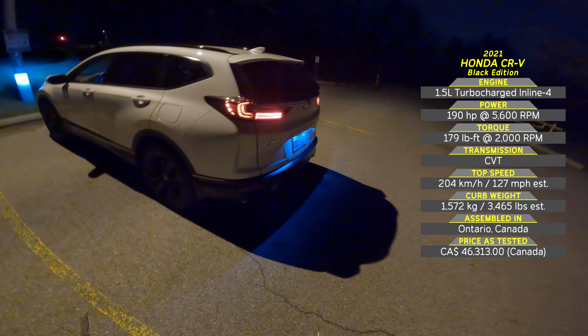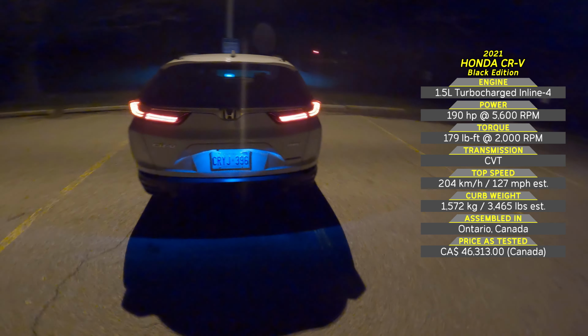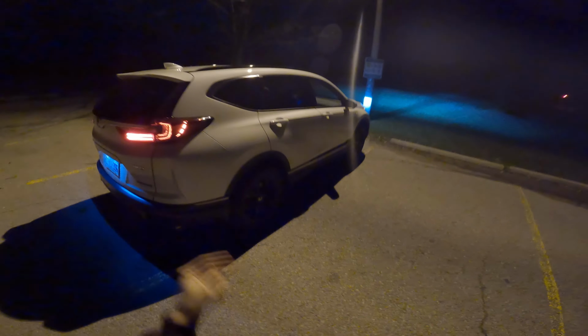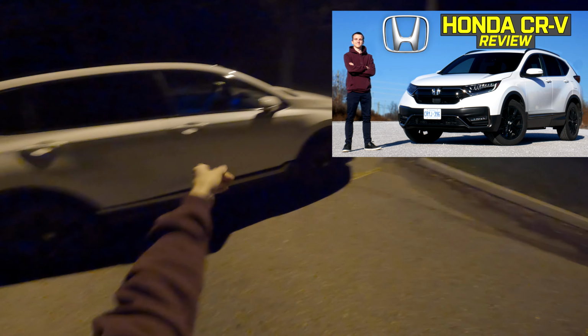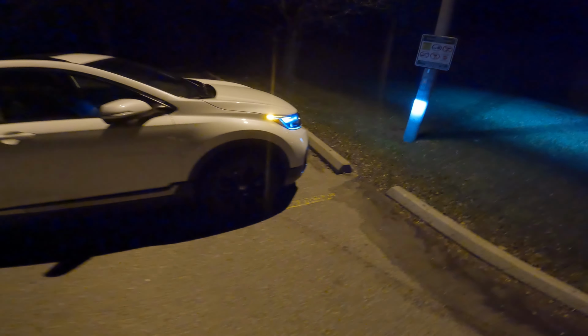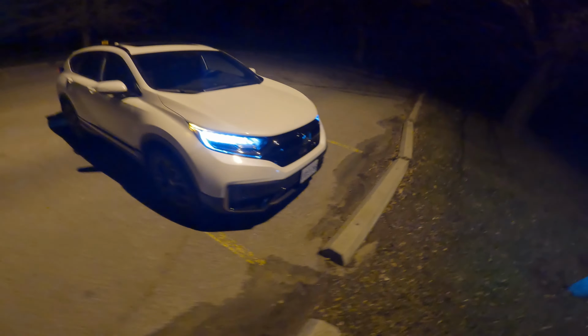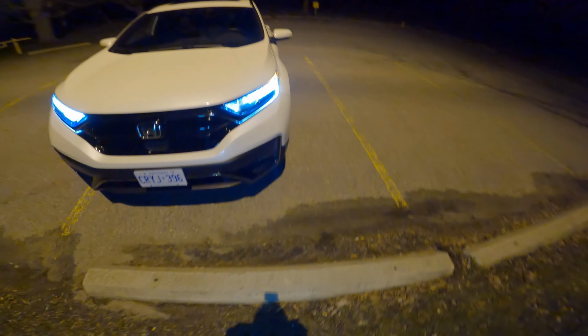While you see the stats on your right hand side, I just want to remind you, if you want to hear all my thoughts about this 2021 Honda CR-V, make sure to click in the top right hand corner for my full review, where we talk about the interior, the exterior, how it drives, and we'll sum it all up in the final thoughts. Because in these POV test drives, pardon me, I don't want to talk too much. I want to give you the chance to hear and see how it is to drive it from the first person.